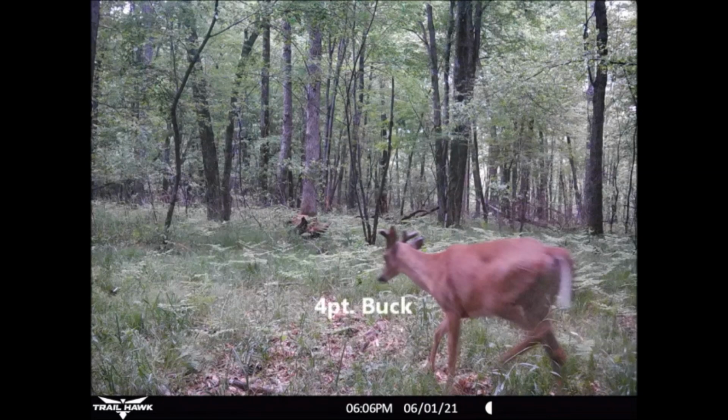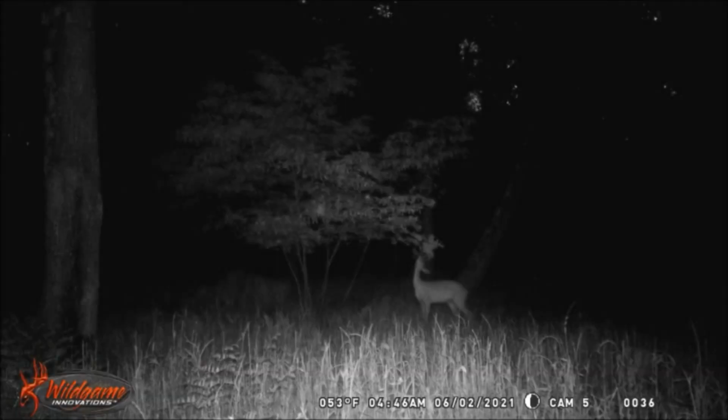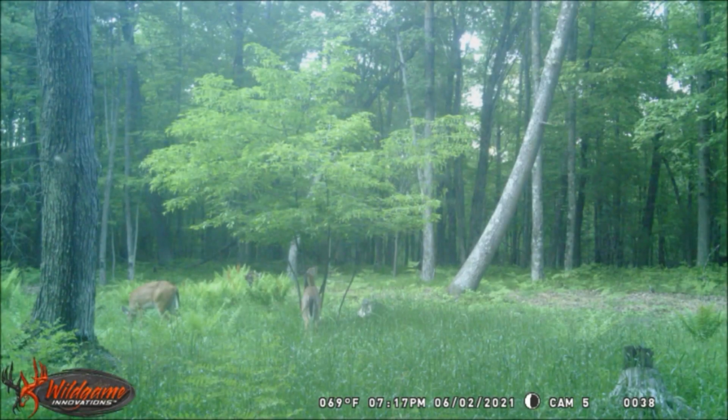Buck activity decreased dramatically from May to June, dropping from 45.8% of all trail cam pictures in May to just 14.7% in June, a net reduction of 31.1%. But as you'll see on the rest of the upcoming June trail cam pics of bucks, the antler growth really took off. Now the does were still interested in scrape areas and scrape area licking branches, as doe activity